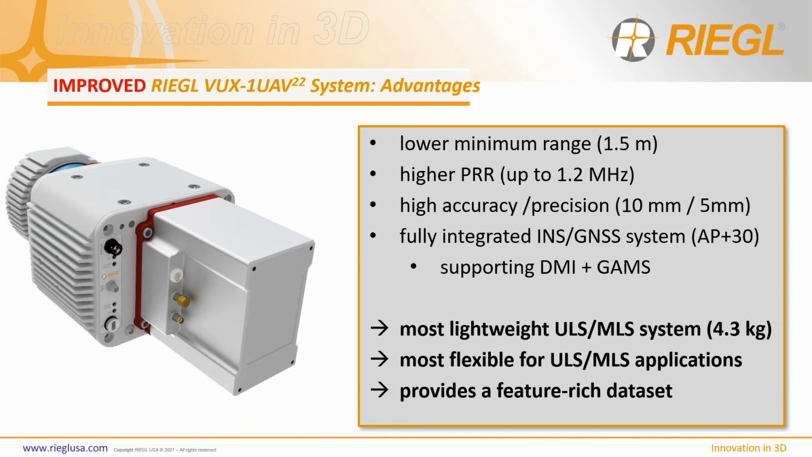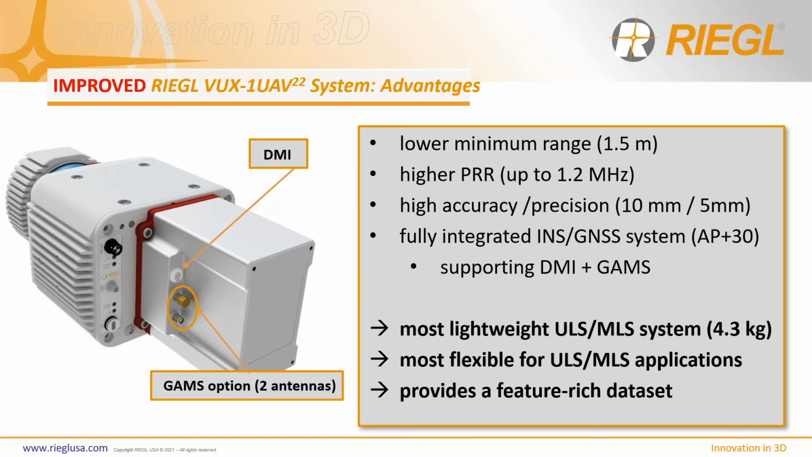And this is because the AP Plus series supports both a DMI, or distance measurement indicator, as well as a dual GNSS solution. So this system configuration really presents the lightest weight multi-purpose setup from RIEGL at 4.3 kilograms, or just under 9.5 pounds.